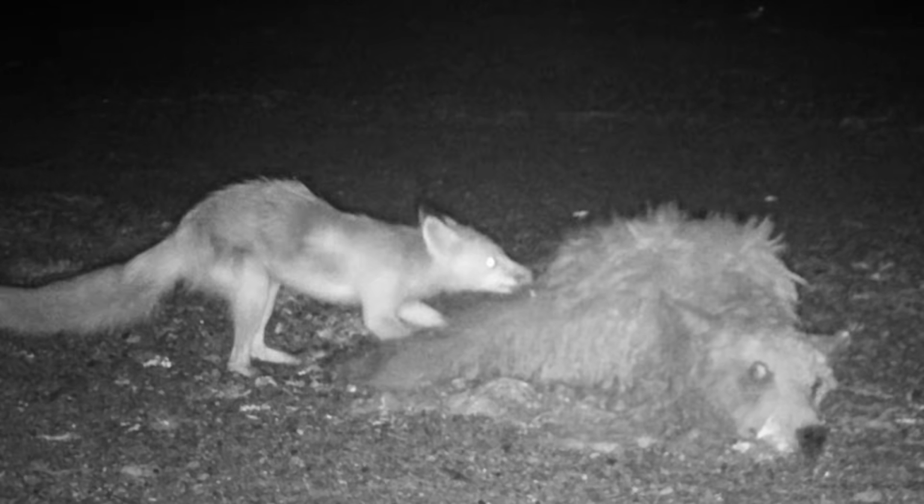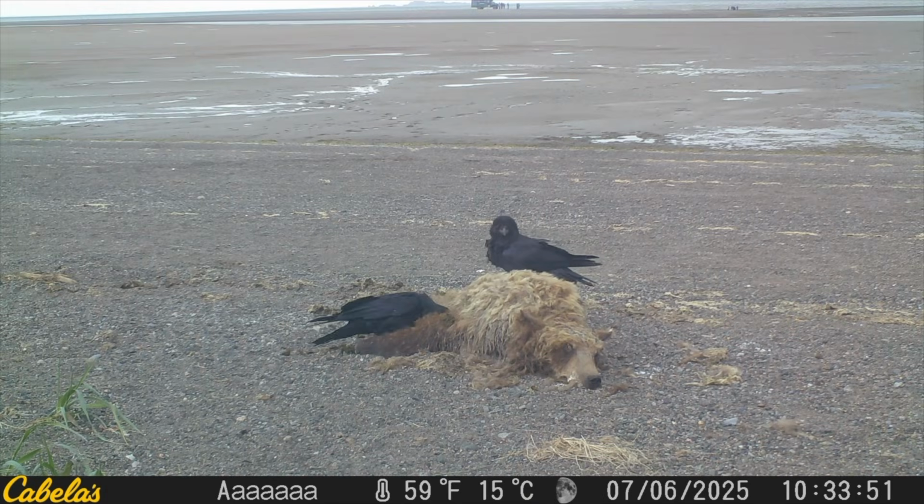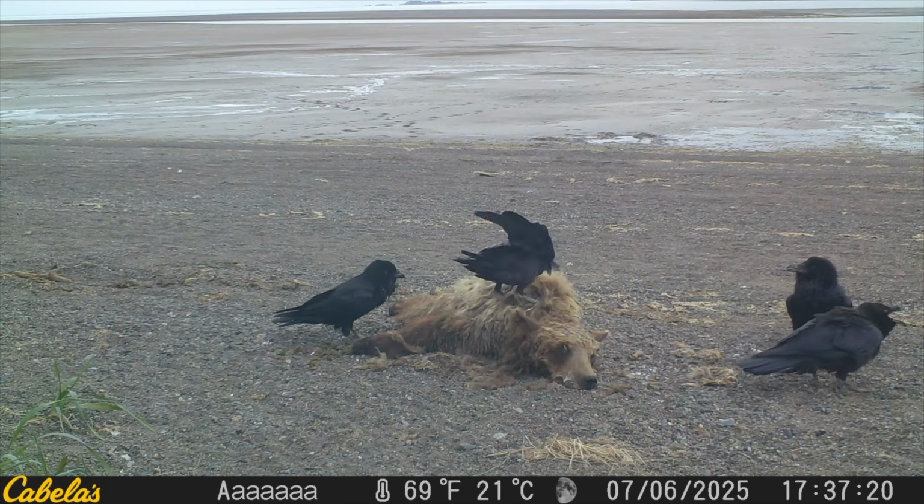But the bear hide and everything was so tough, the fox didn't do very much and never came back after that. But you could see he's very paranoid because they're scared of wolves, and he's probably thinking this might bring some wolves in. But just mostly more ravens. You can hear some bear viewing planes coming in.